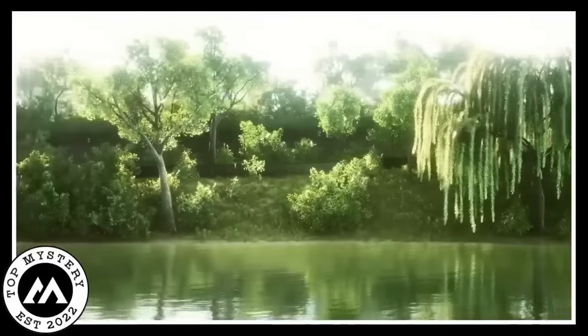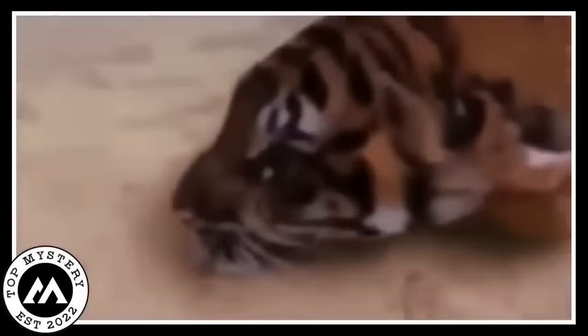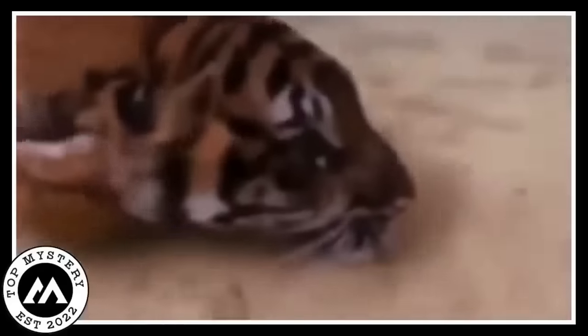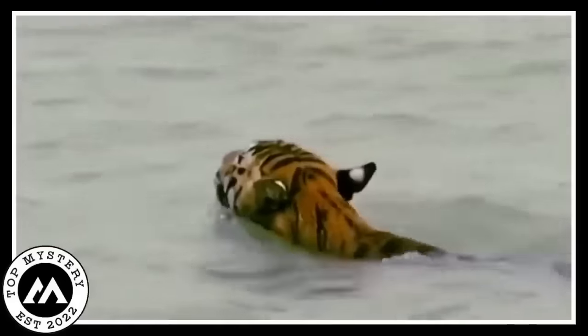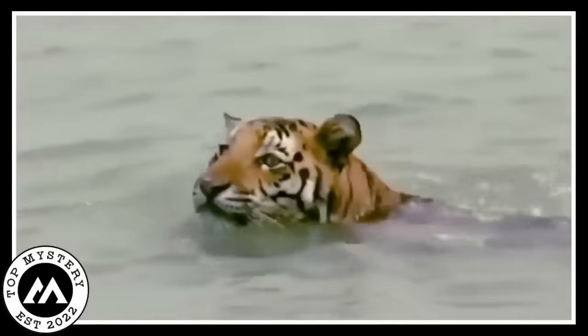Out in the wild, something amazing happened. A strong tiger decided to jump into the river, surprising everyone. A camera, still watching from the riverbank, recorded the tiger swimming underwater like a real pro. With every paddle, the tiger showed off its awesome swimming skills, gliding through the water super smoothly. The ripples played around the tiger as it moved through the river with a clear goal. When the tiger got near to the other side, its head popped out of the water, showing a determined look.